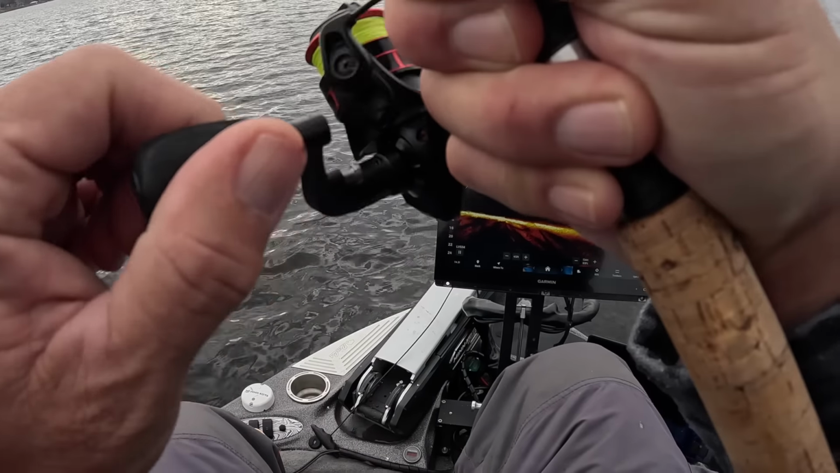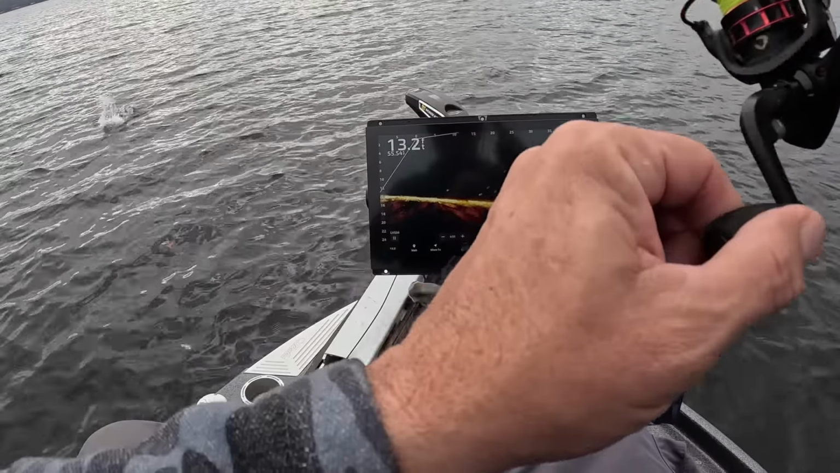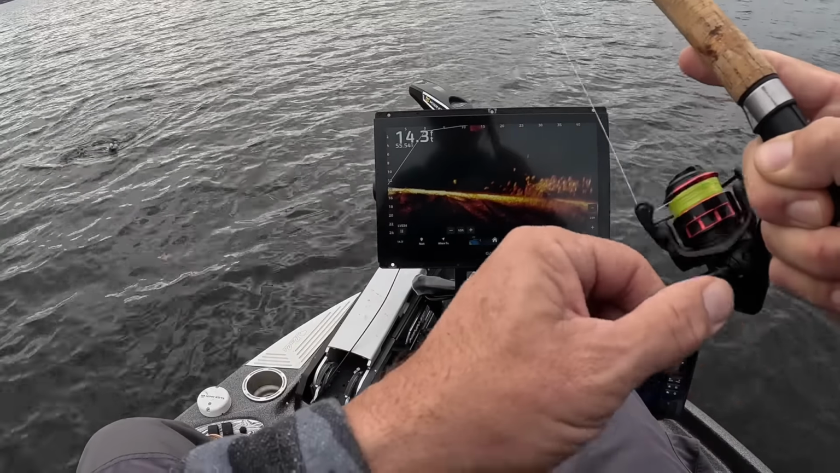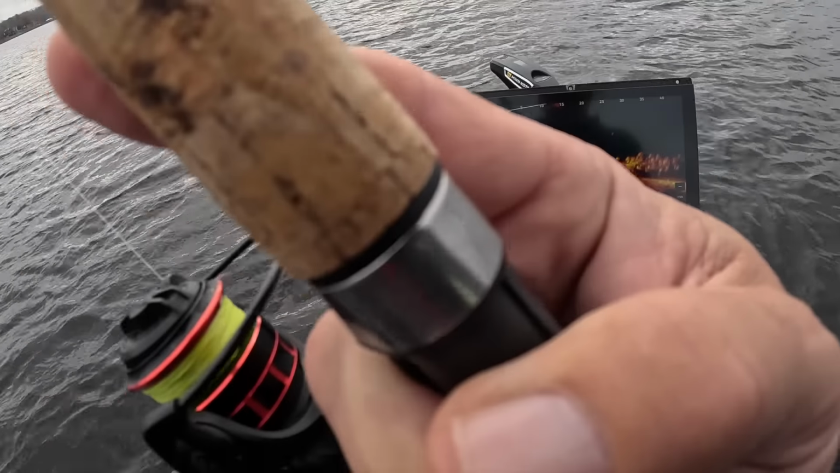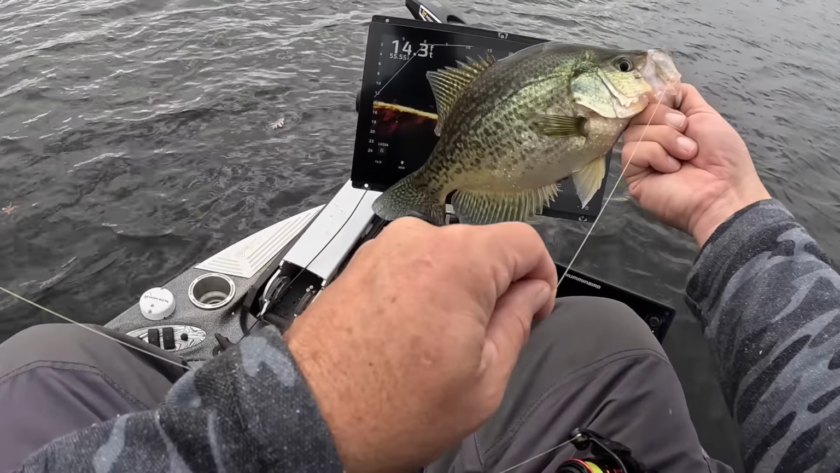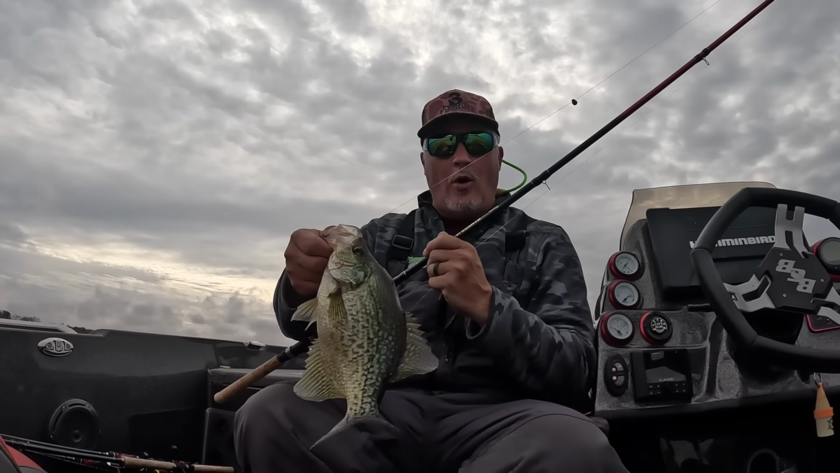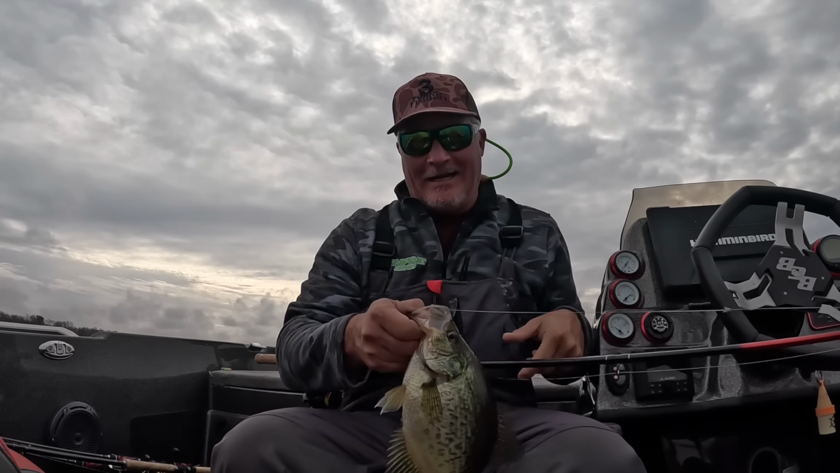Oh yeah, baby. Oh, this is a freaking toad. Unbelievable. First fish, guys. An absolute stud. Oh my gosh. Look at that, guys. Heavy. You gotta love fall fishing, guys.